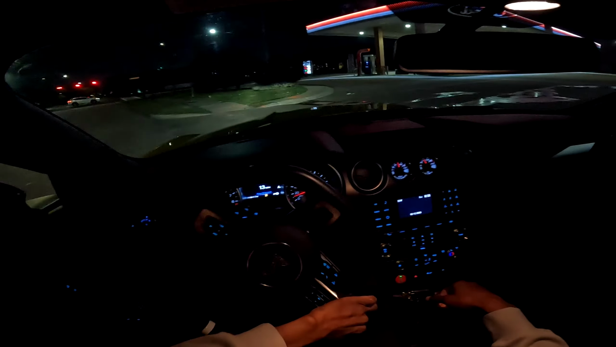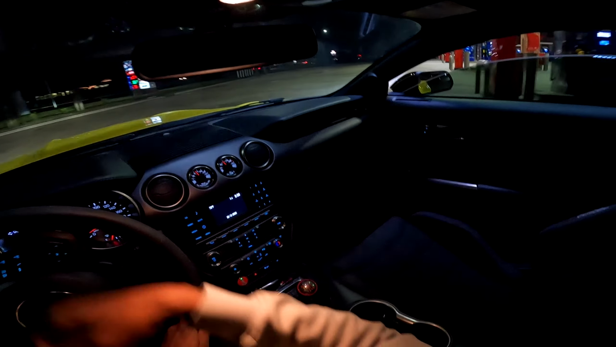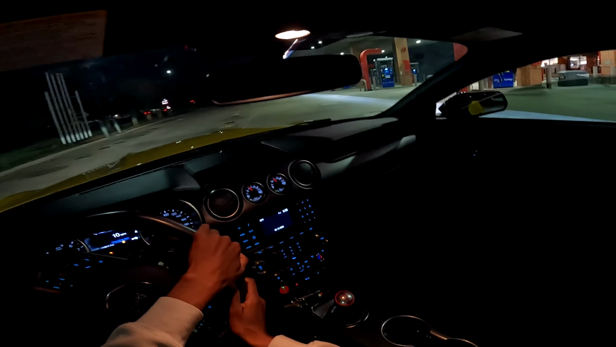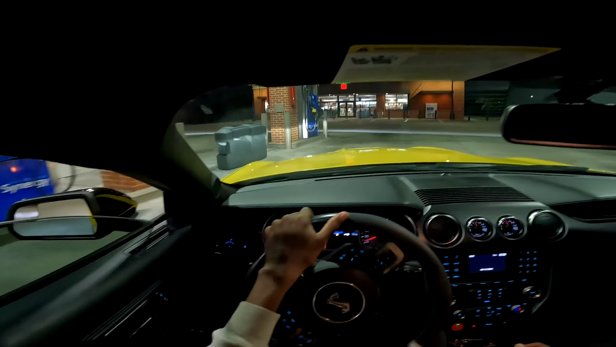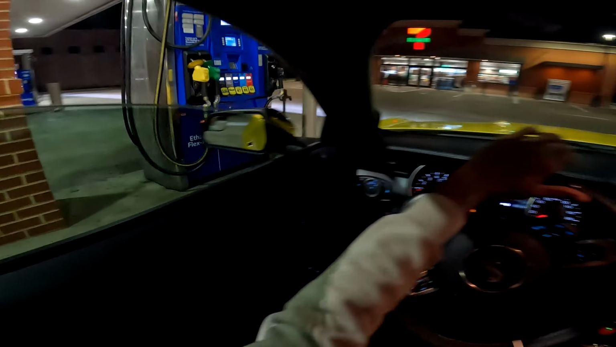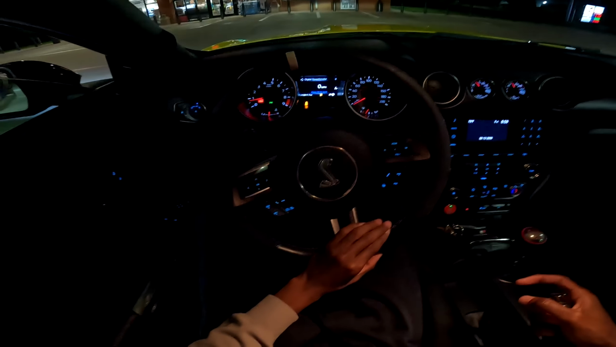Up to the gas station. Empty, just the way I love it. It is 2 in the morning though. Let's pull up. Ooh, gas is going down too. Hell yeah.